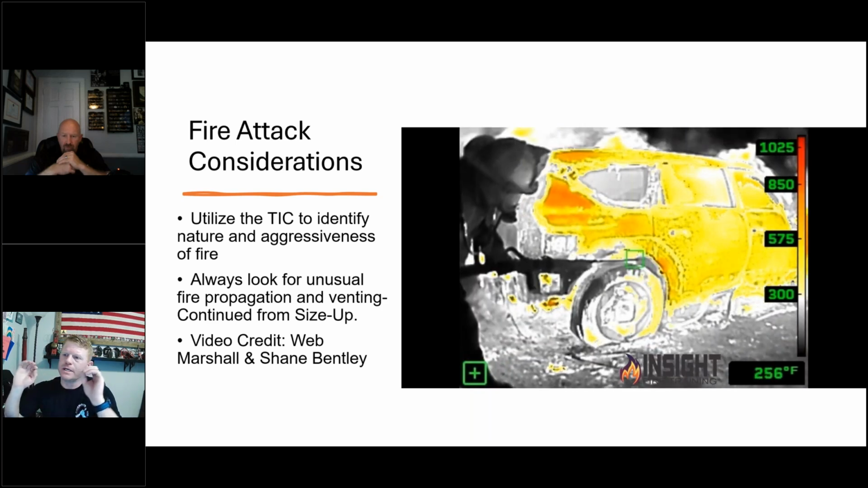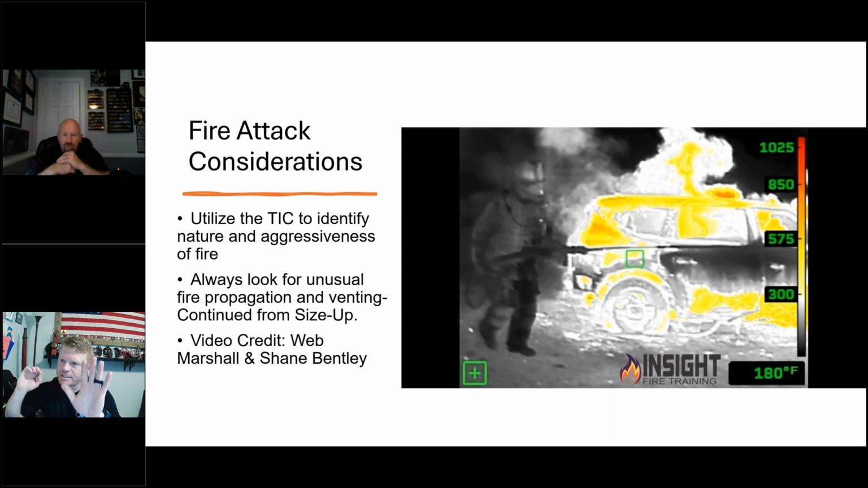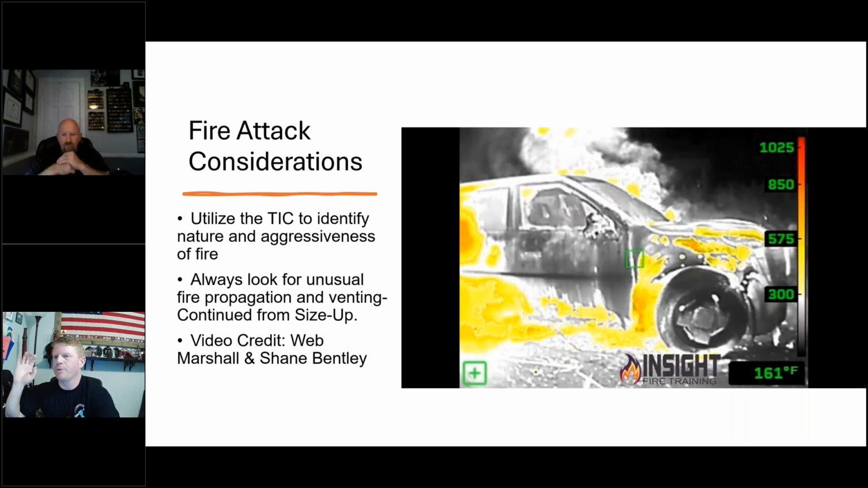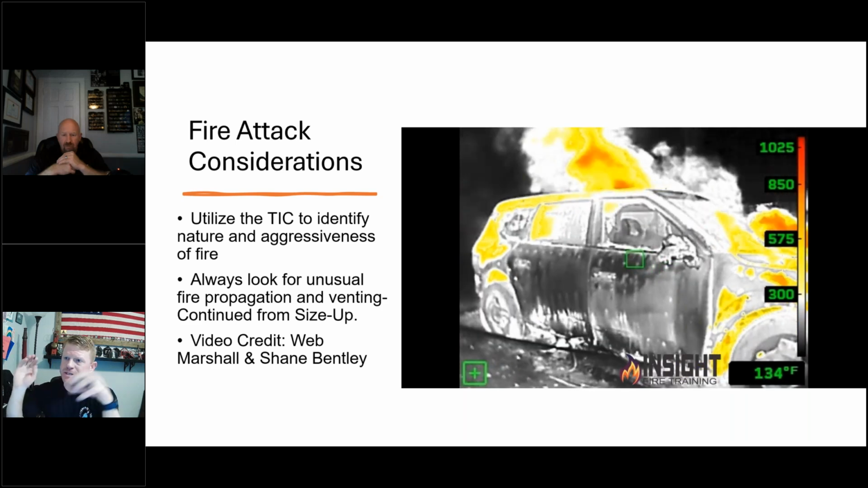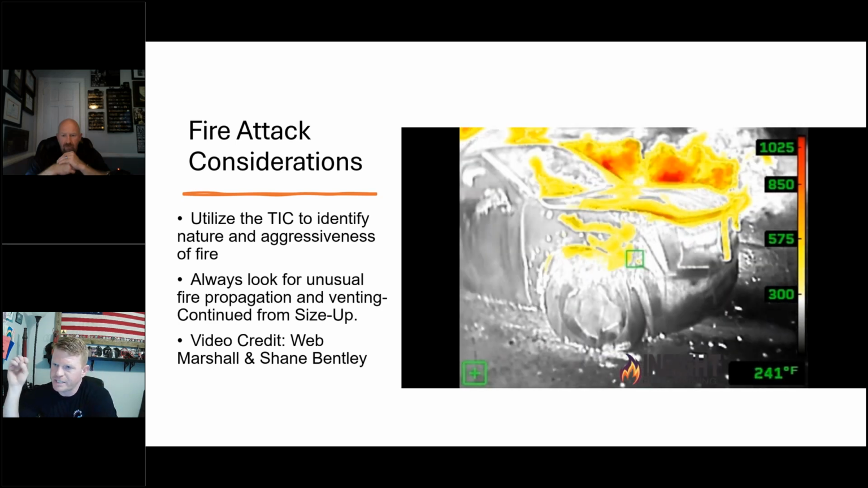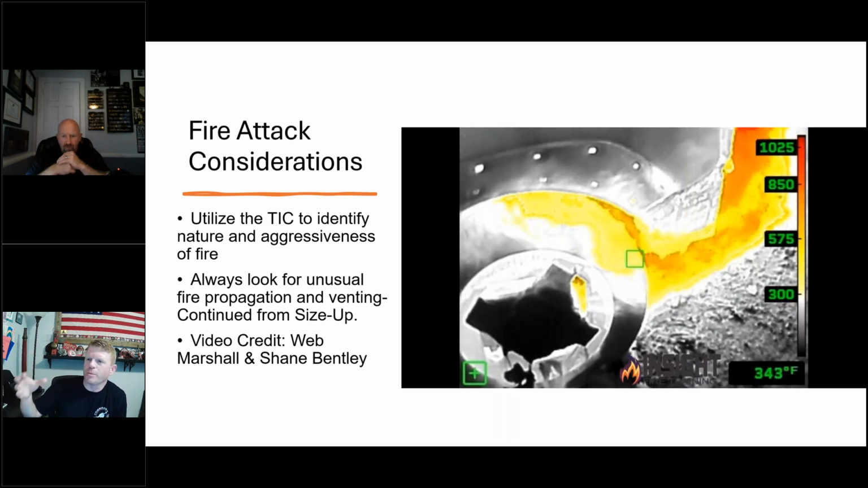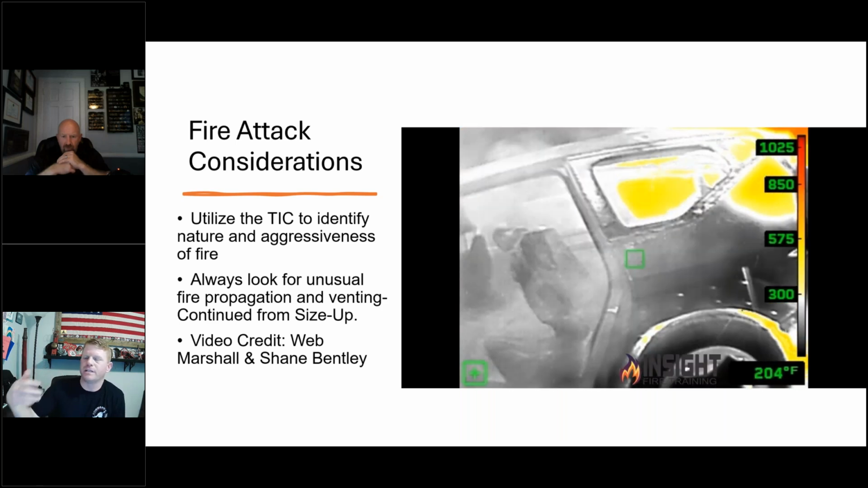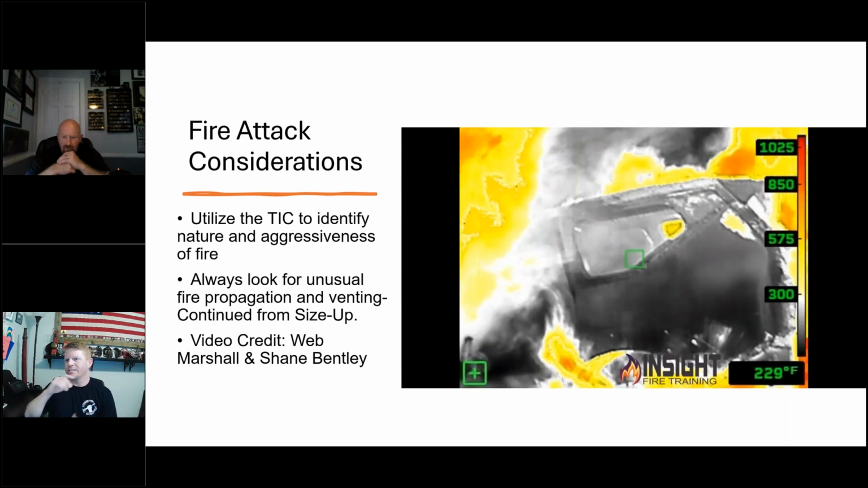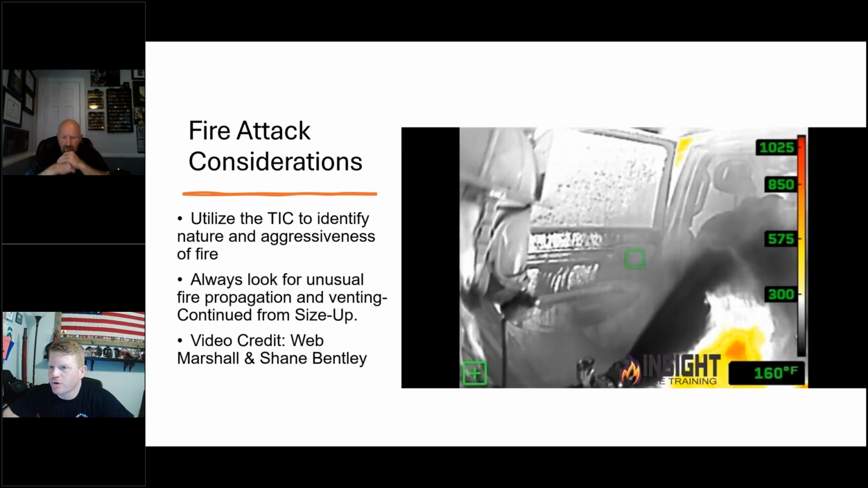So if you compare a piece of clean wood, the flame intensity, the color, the way that it propagates, the way that the smoke moves, and then burn a piece of plastic. The density and the lack of opacity in a piece of plastic because of the rich amount of fuels that are there. That's what we normally see with vehicle fires and synthetics in houses and things like that. What you're going to see with these type of fires is a light pink, fairly translucent flame.